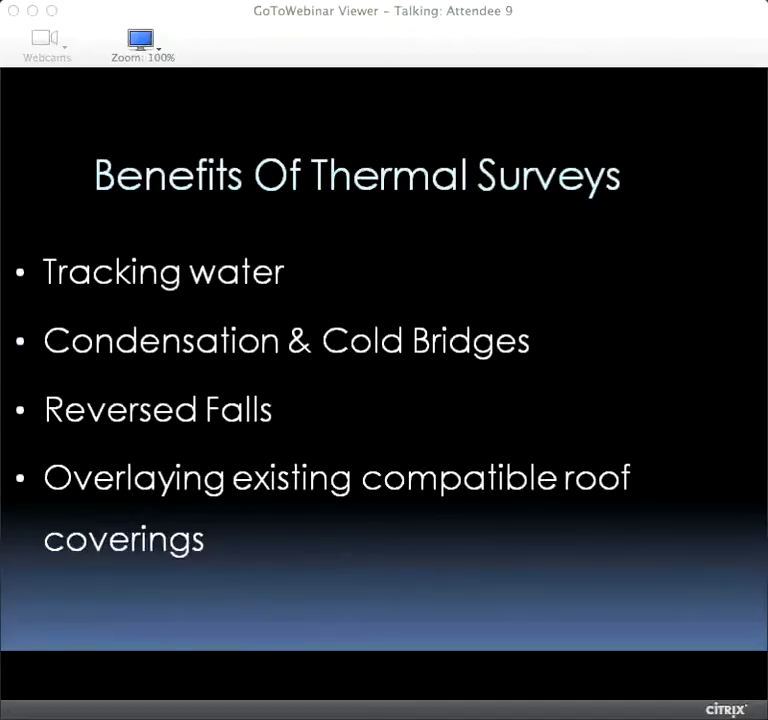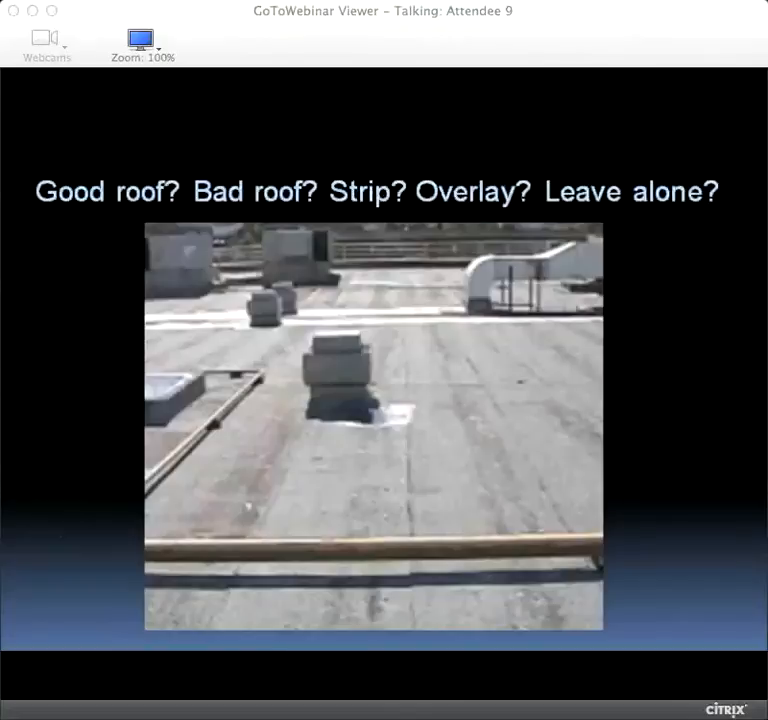And overlaying existing compatible roof coverings, it's far more common now for everybody to want to save money and cut costs and find where the best value is. Overlaying an existing roof is a great way to do this, unless it's not compatible or it has a fundamental flaw within the existing build-up. So thermography is a scientific approach to prove the condition of what you've got there and identify where the wet spots are on these roof areas where you need to think about doing some additional works. So I'll hand back to Stewart.